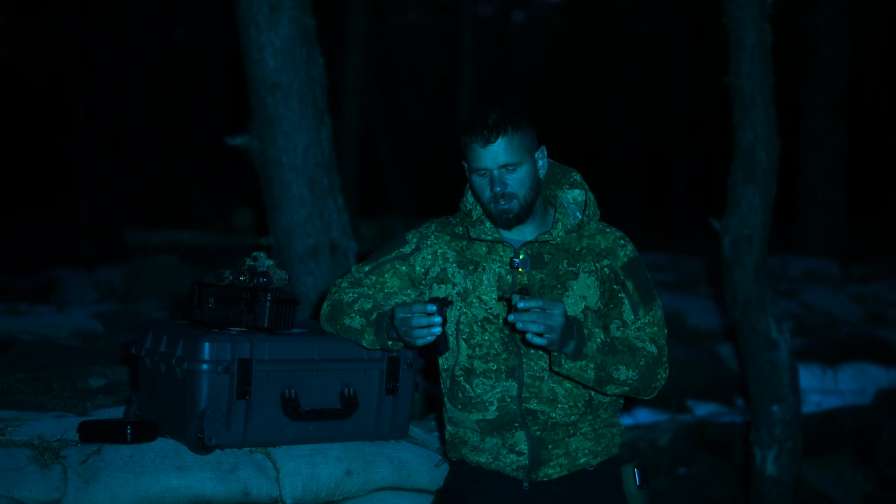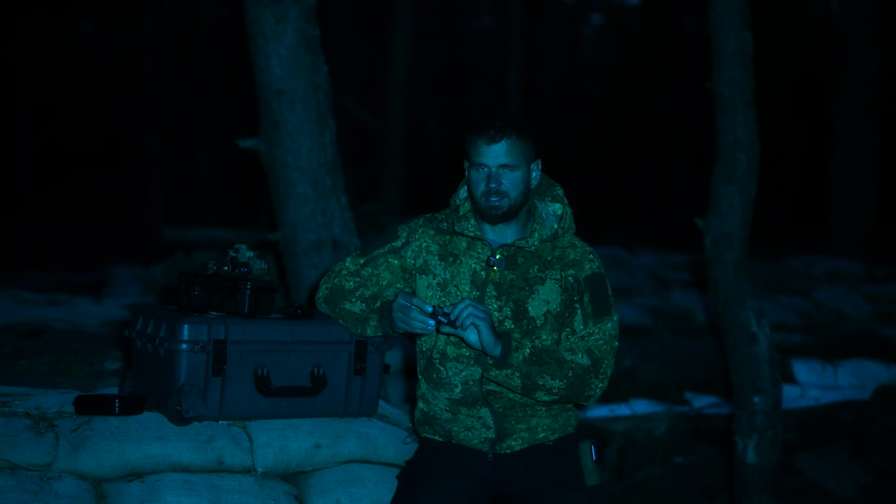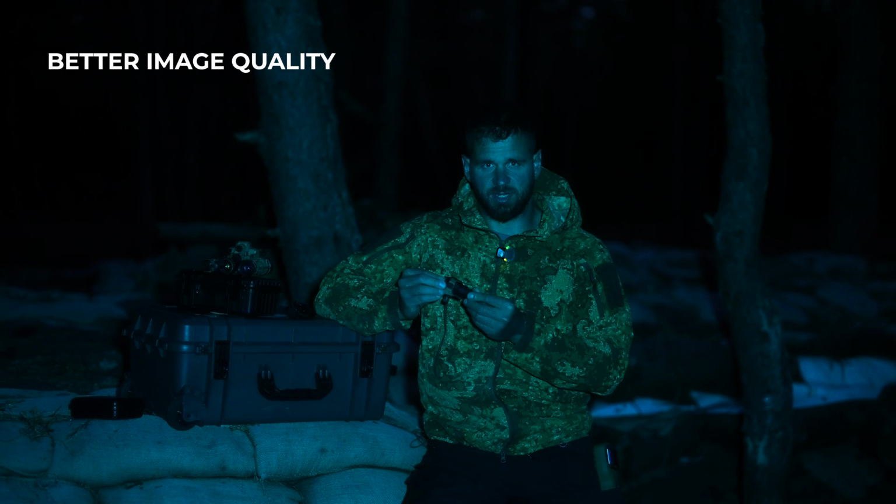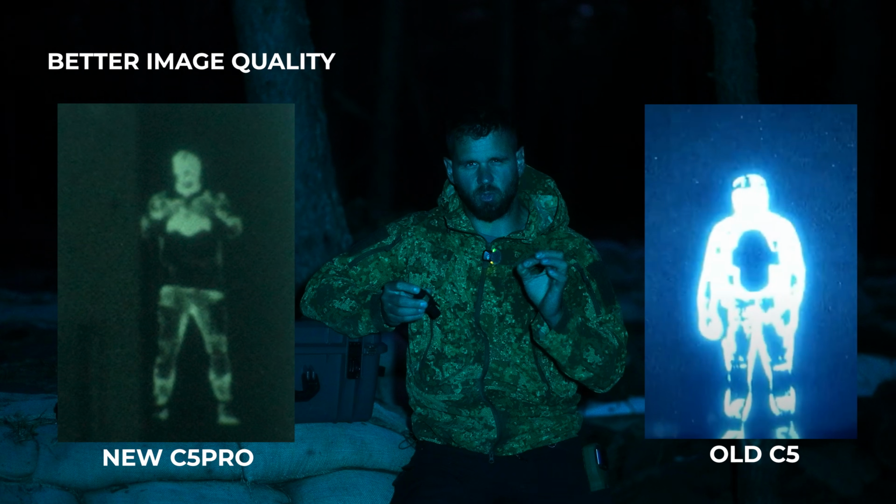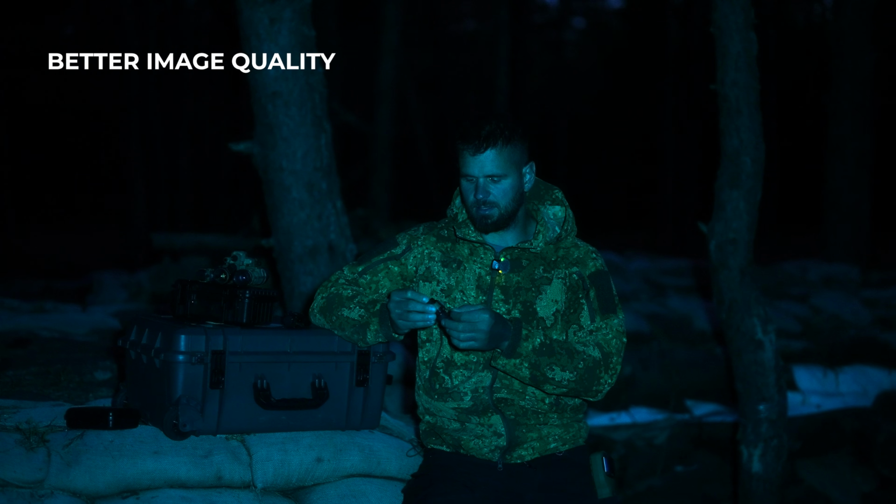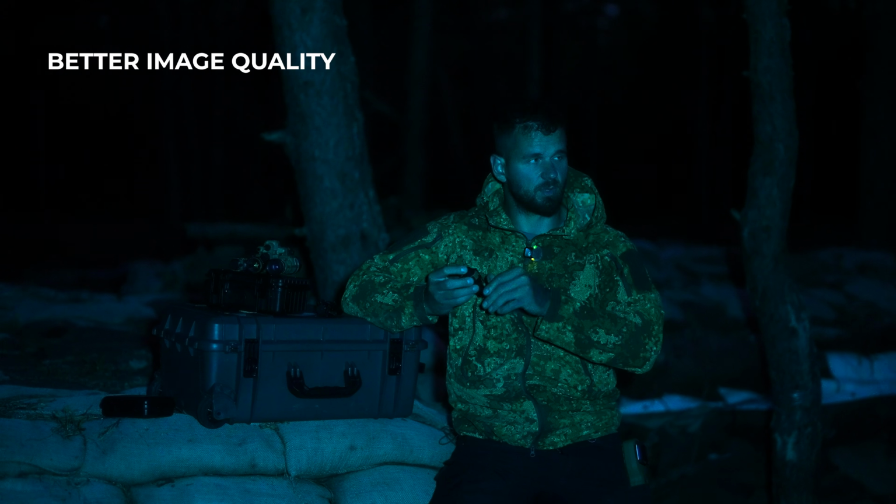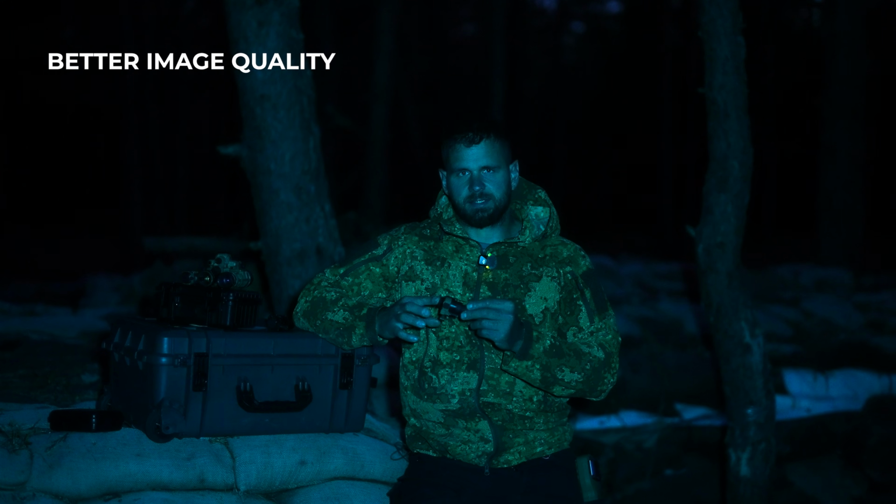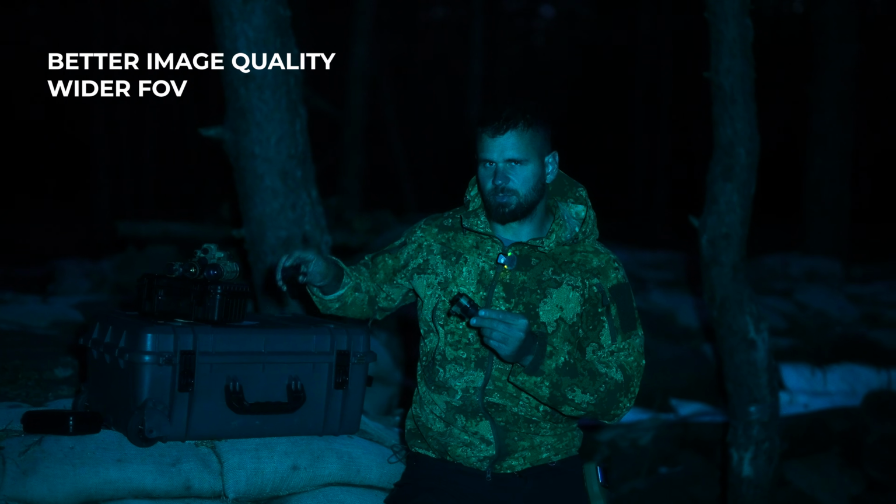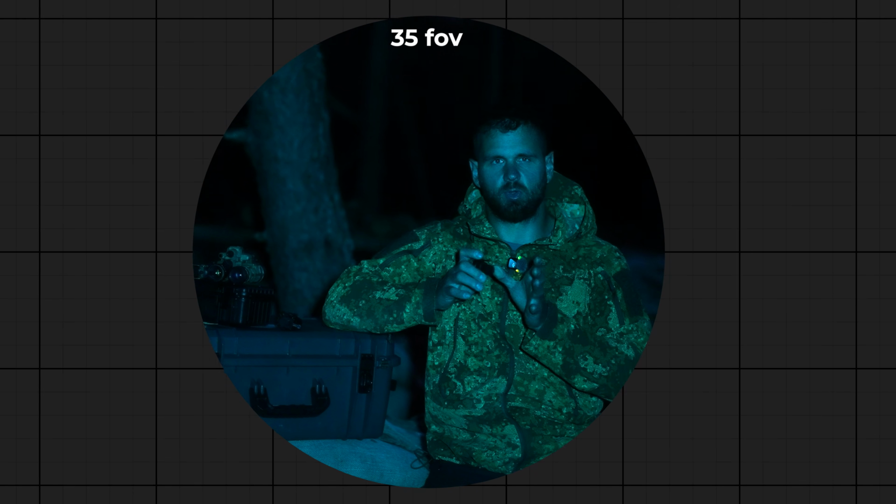Let's take a look at the improvements that this model has over the previous one. First off the bat, as you saw from the previous clips, is the image quality. It's a lot crisper, more clear. You get more details in the thermal image itself, and it's a lot smoother. So overall, the quality of what you see is going to be a lot better. Next, it has a wider field of view. The older model had 30 degrees, this one has 35, so it fills up more of your night vision tube.